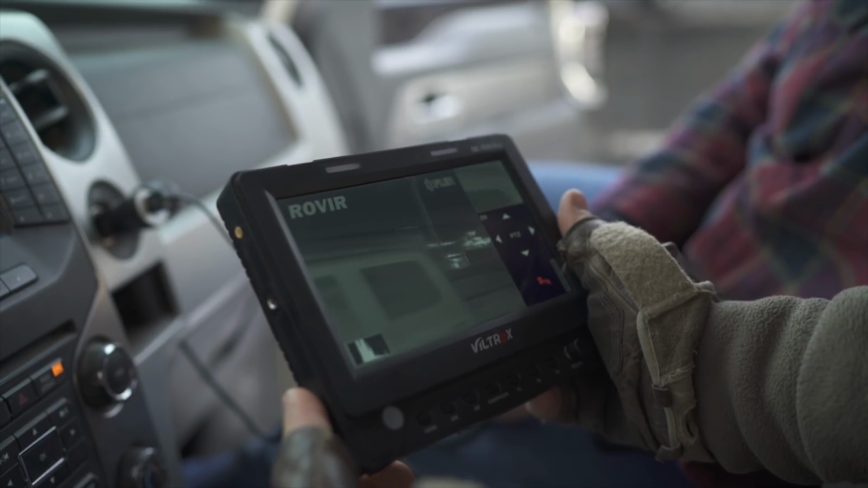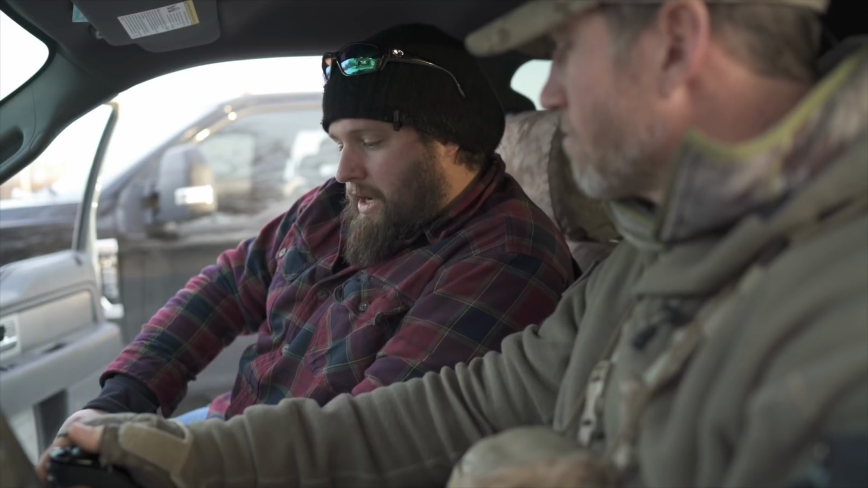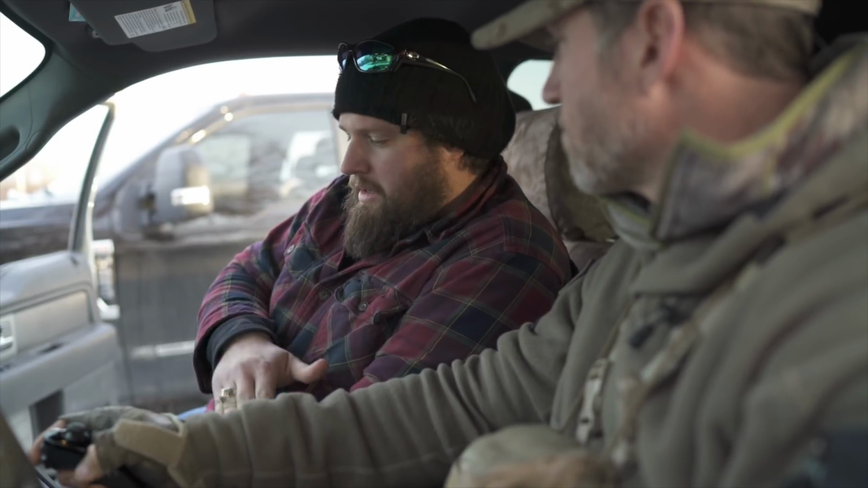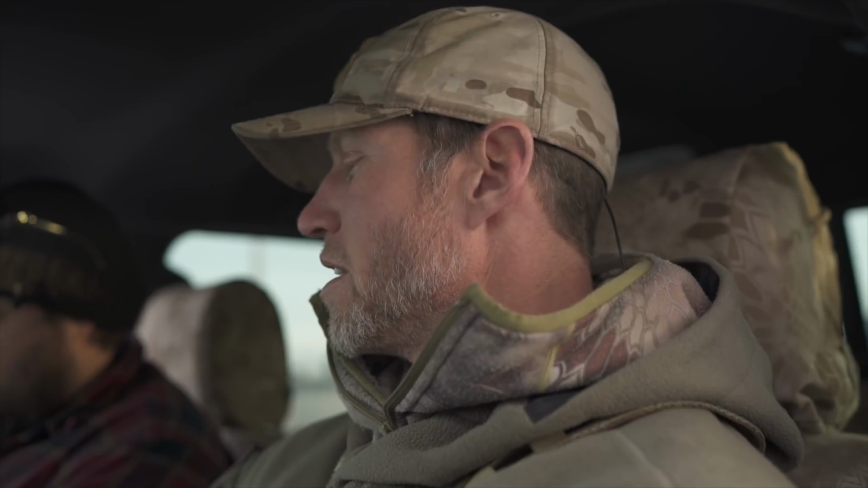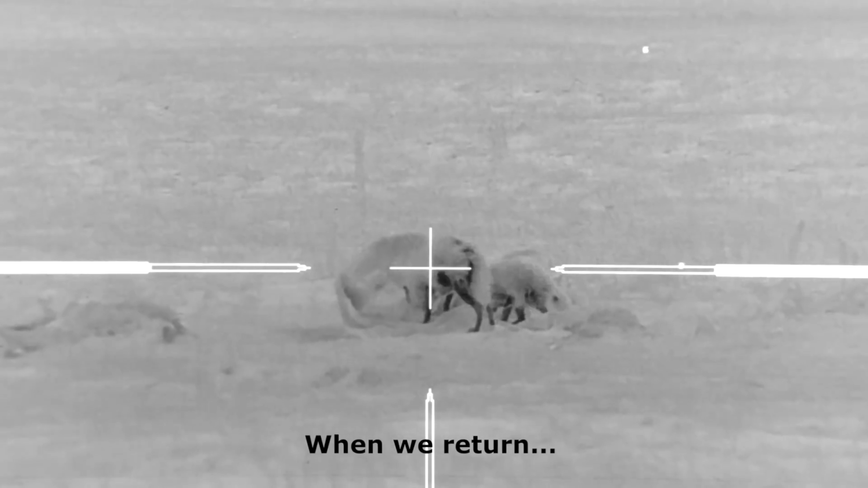In certain conditions, this thing would pay for itself real quick. I think it's going to work perfectly for the kill box. I mean, that's a very specific scenario, but the way you have it set up, where you can cruise in there and just sit in the truck and see the kill box from several hundred yards away. We're going to smash probably at least a quad. We're not coming home with anything less than a quad.